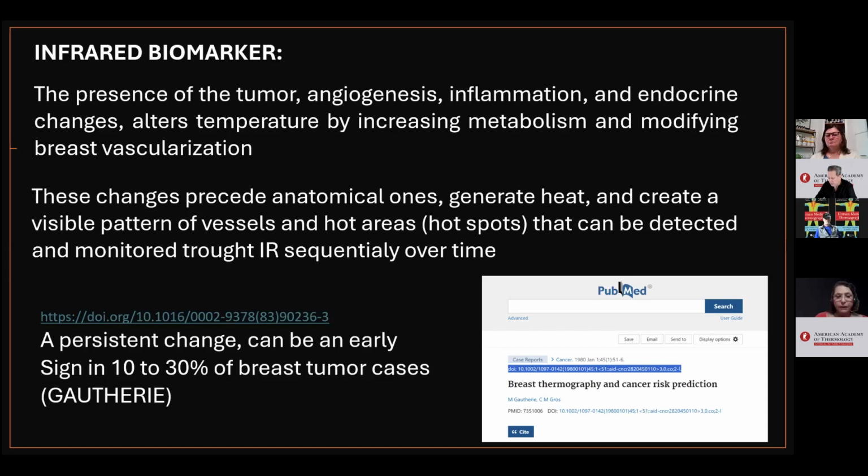These changes precede the anatomical ones, generate heat, and lead to visible pairs of vessels and heated areas, hotspots, that can be detected and monitored through infrared images sequentially over time. A persistent alteration can be an early sign in 10 to 30% of breast tumor cases.